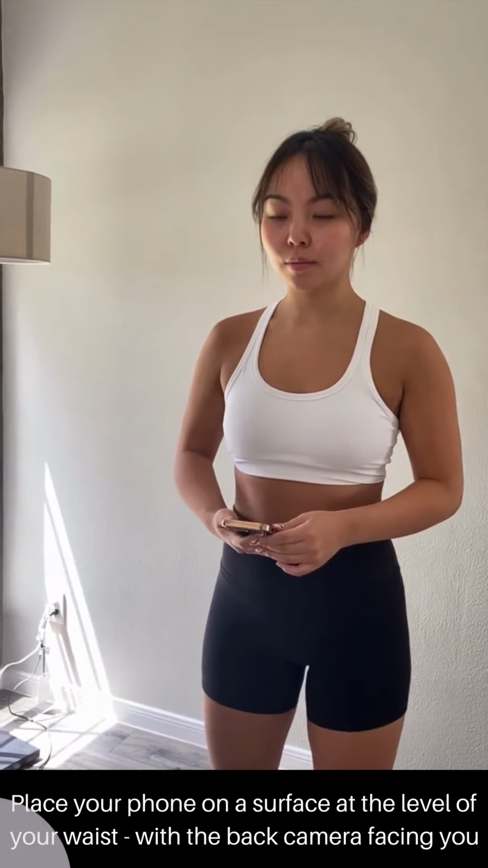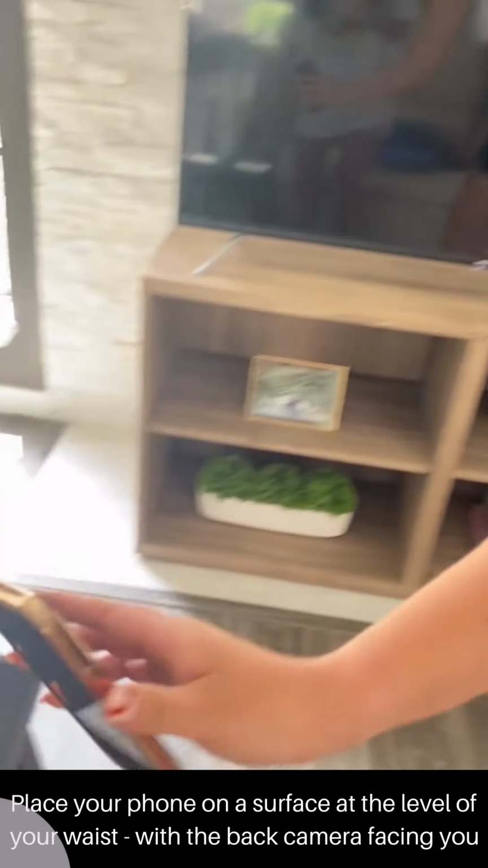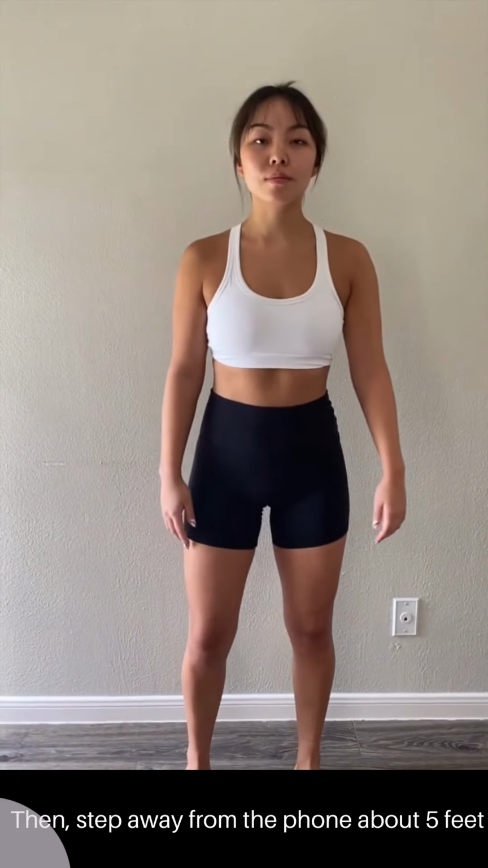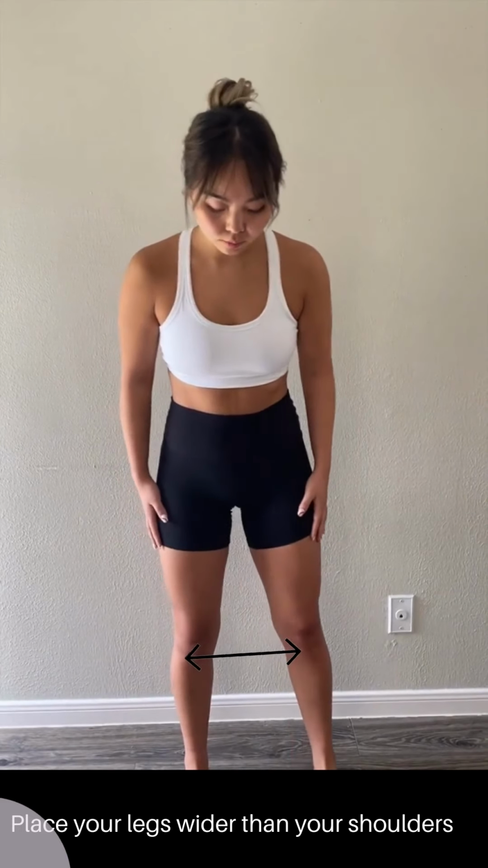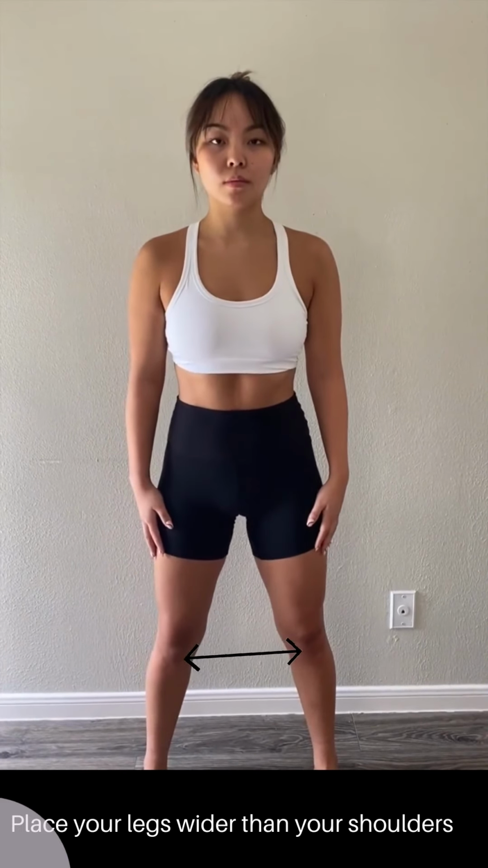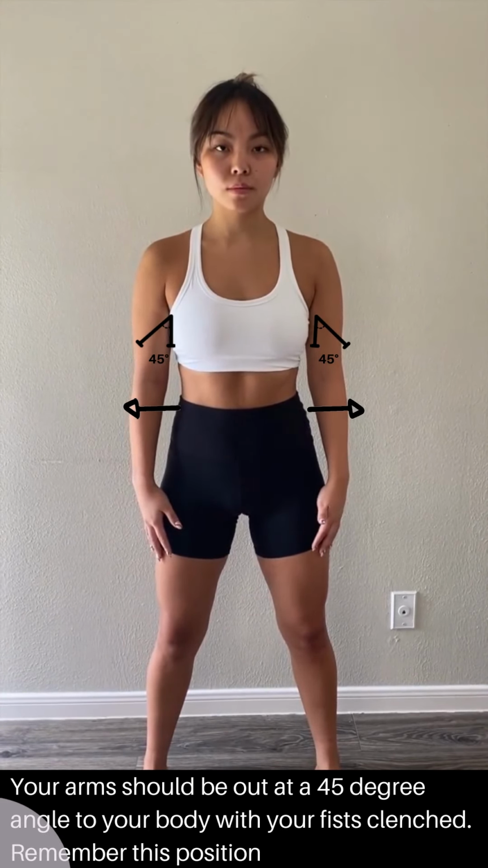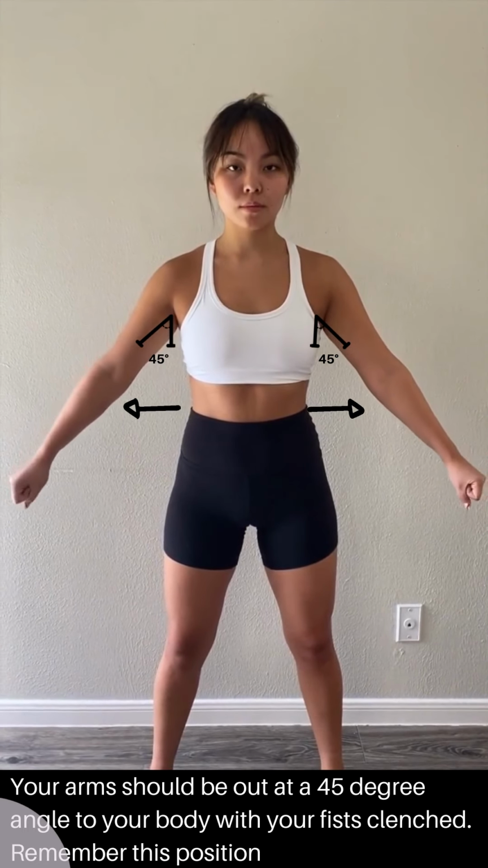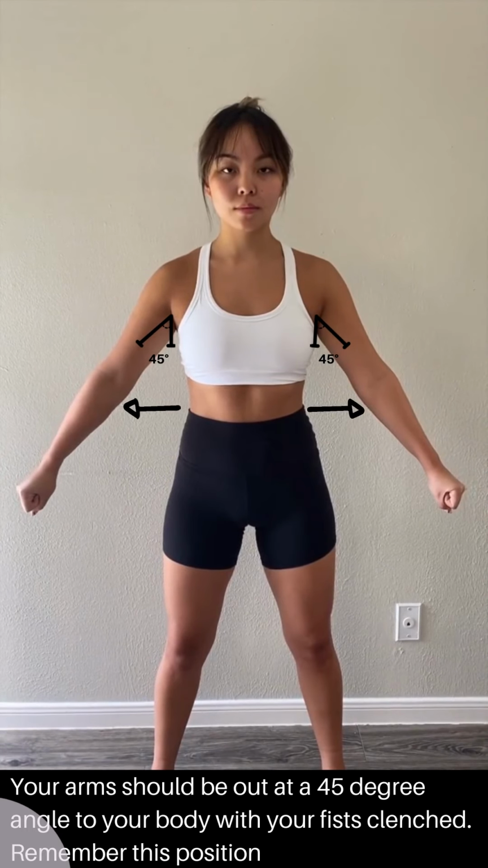So here's a few reminders on how to get the best scanning experience on FitMatch. Place your phone on a surface at the level of your waist with the back camera facing you. Then, step away from the phone about 5 feet. Place your legs wider than your shoulders. Your arms should be out at a 45-degree angle to your body with your fists clenched. Remember this position.